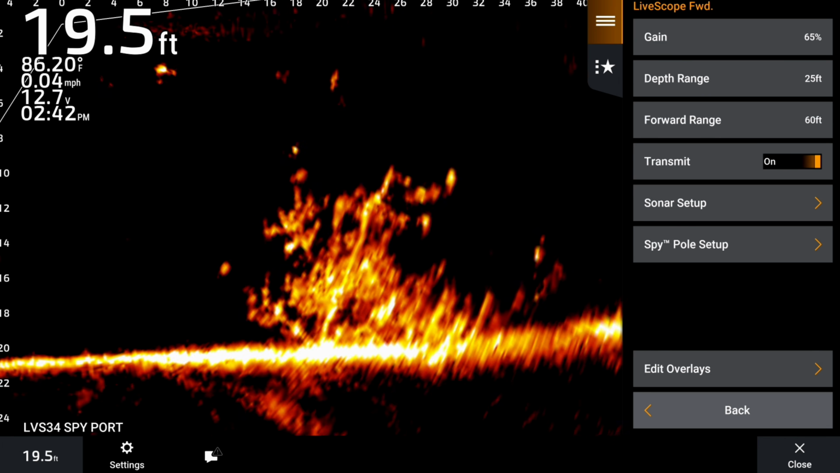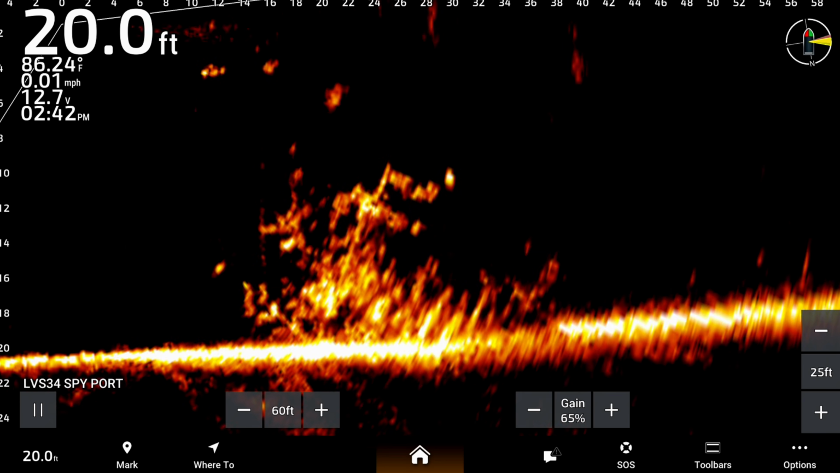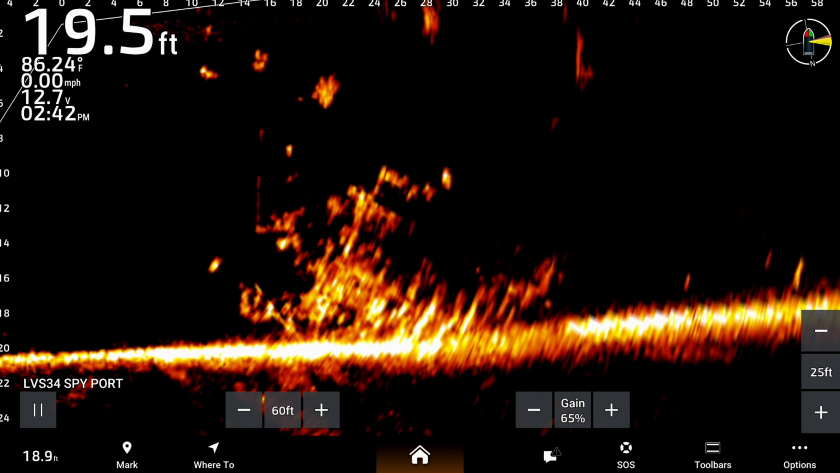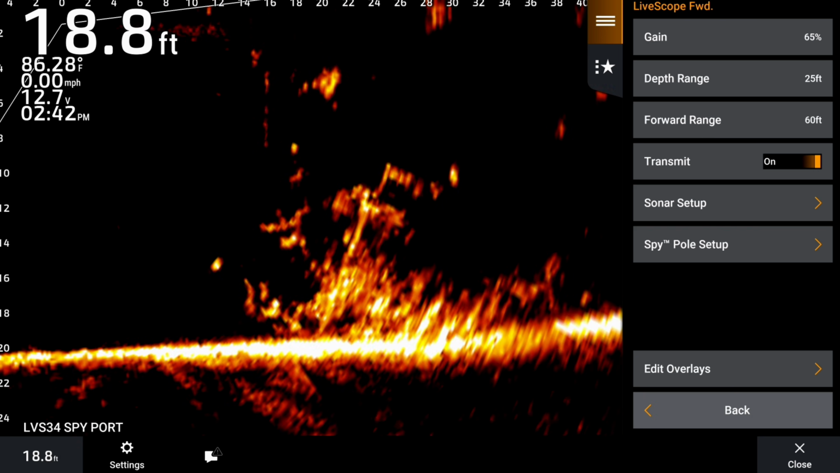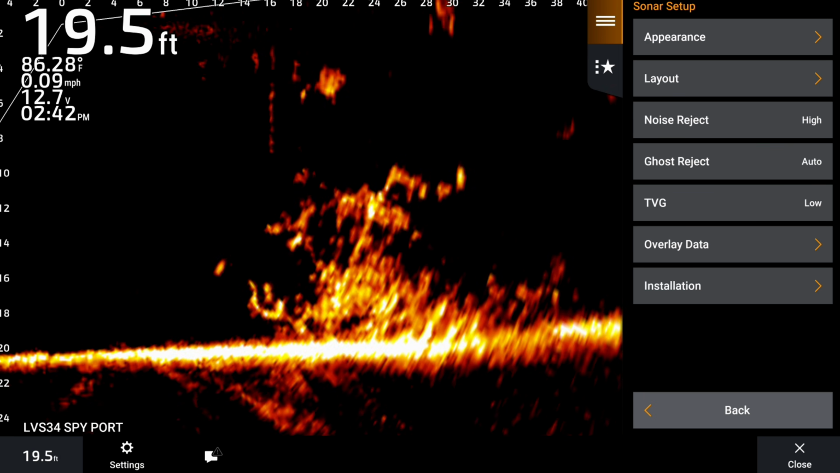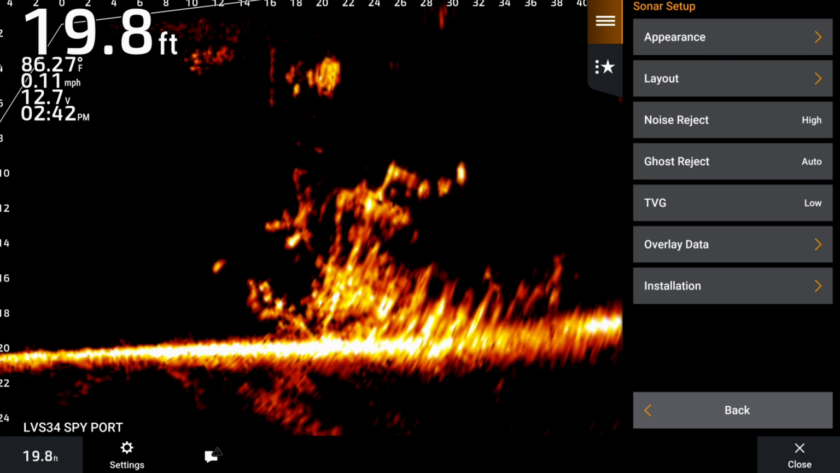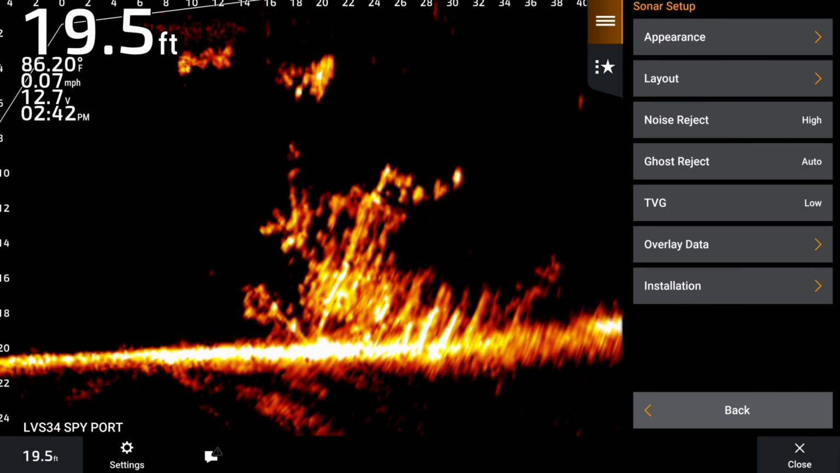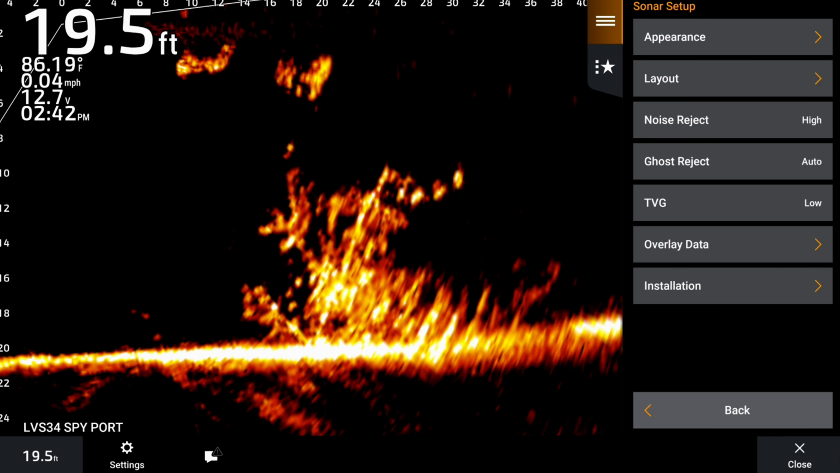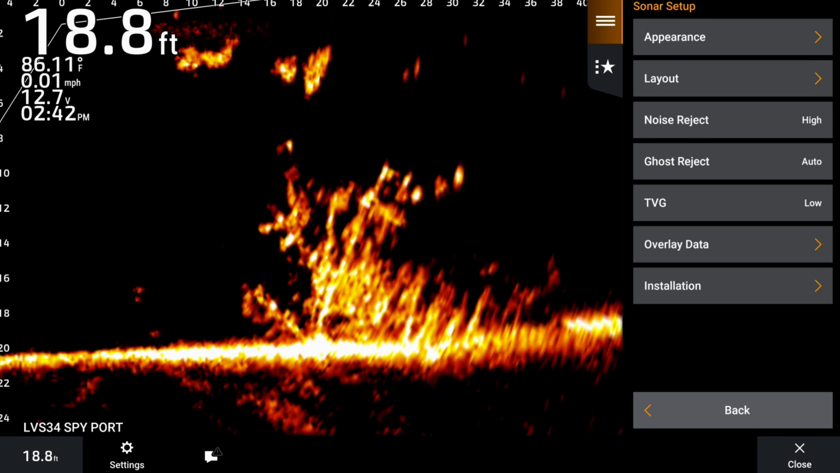All right. Right now we've got our range that's the same, 60. Our gain's at 65, 25 foot in depth. Go to options, sonar setup. Noise reject is at high. Now I run, it varies. Sometimes if they're real finicky fish in the winter or whatever, then I may have it off. I may have it on low, medium, or high.